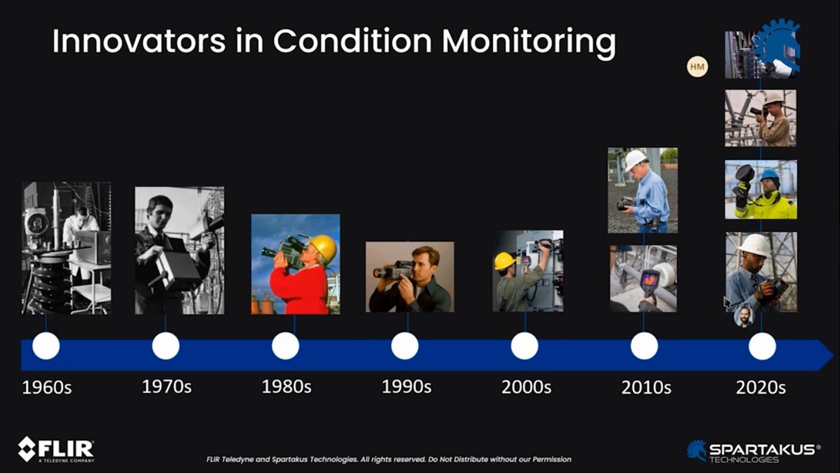So if you go back to how FLIR was formed and when we started bringing infrared cameras to our customers many years ago, this was in the 60s, and you can see how big these systems were, right? They were heavy, they were big, they were pretty expensive. And as we move through the years, you can see how technology allowed us to reach smaller, more compact form factors, lower price points.